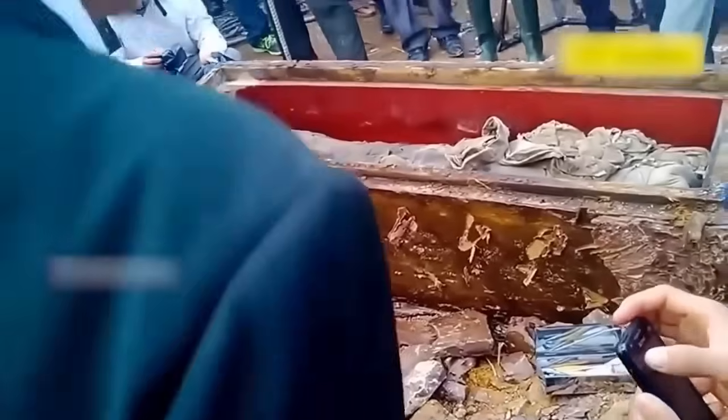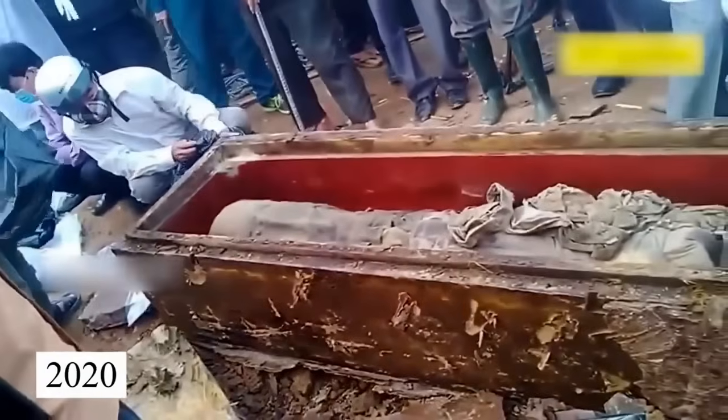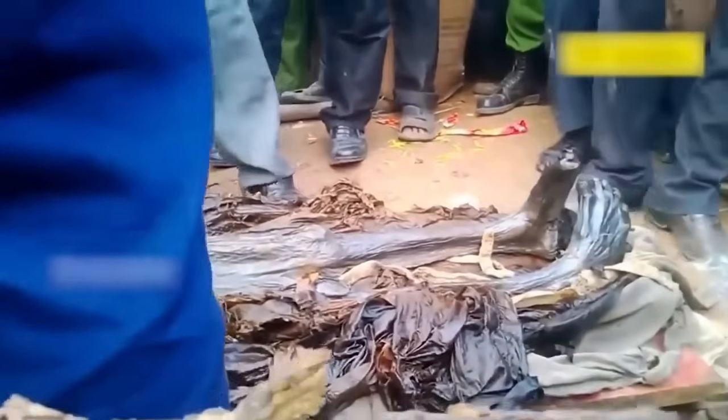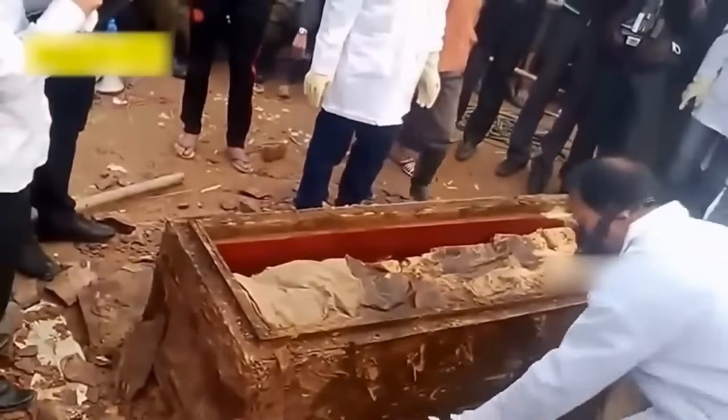This 300-year-old mummy was found in the year 2020 and was believed to be something out of this world. Though the corpse was not present in its original form and was distorted from several parts, the researchers consider it a present from the past.